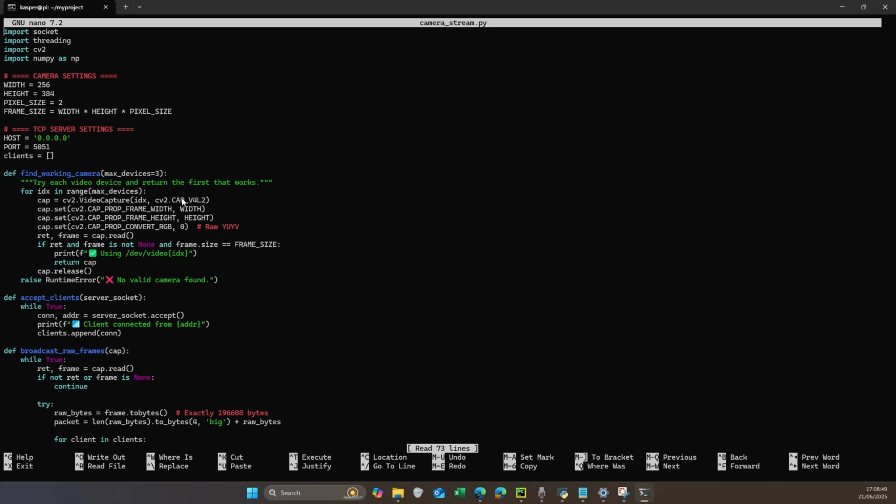you can see I'm importing a few things: socket, threading, CV2, and NumPy. Right here, you can see I have defined the width and the height of the actual video which is being received through the Raspberry Pi, and I am defining what kind of ports I will be transmitting this on the Raspberry Pi, so that I can collect all the video from the Raspberry Pi using the computer.